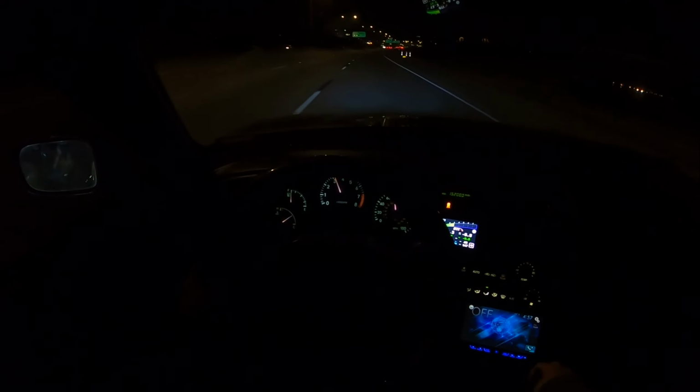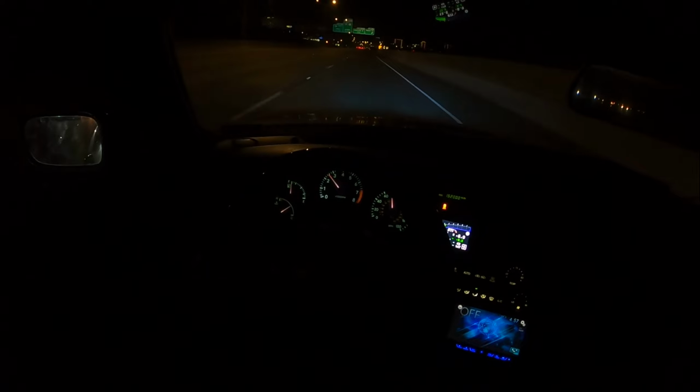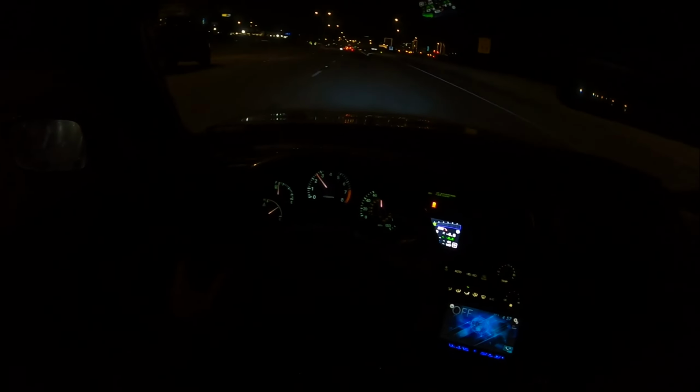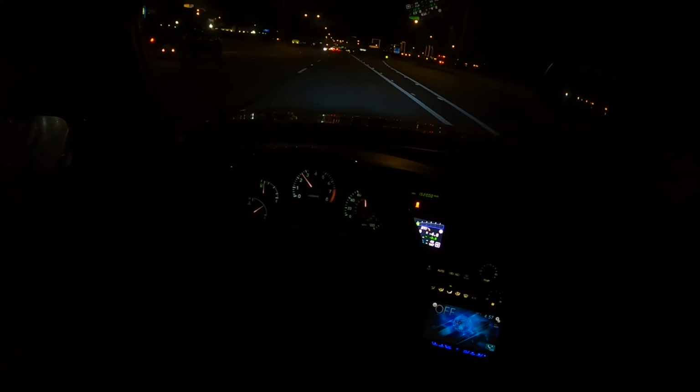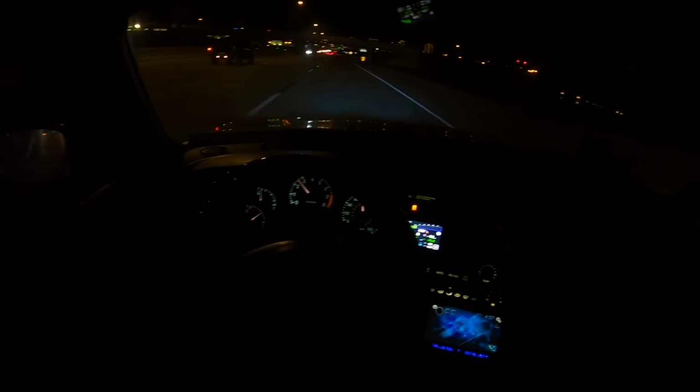Those guys wanted me to hit it, so I hit it. All right, sounds a lot different. The wastegate dump definitely changed the sound. I don't really know if I like it more now than I did before. I might experiment a little bit with the dump tube. It doesn't sound bad. It's just different.